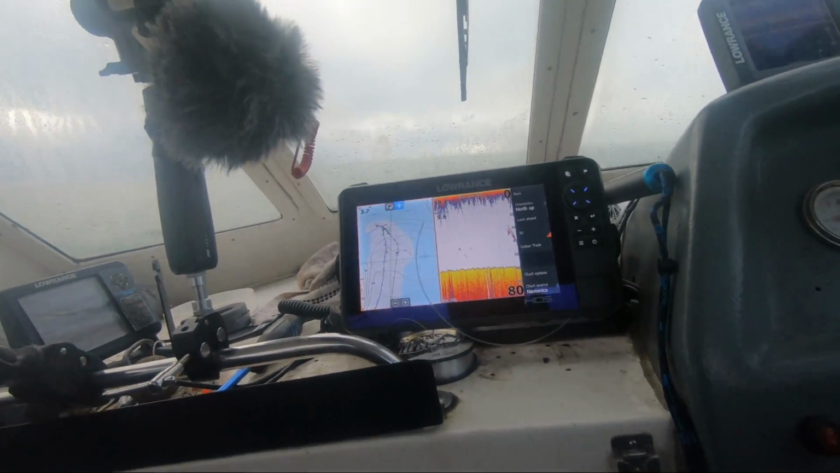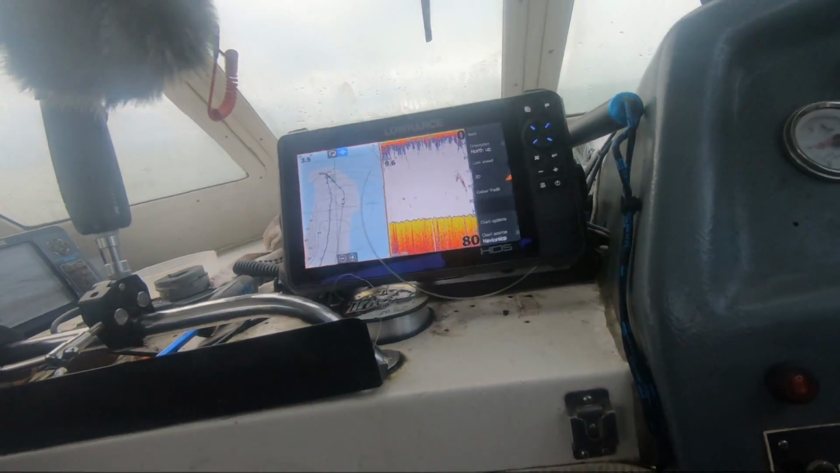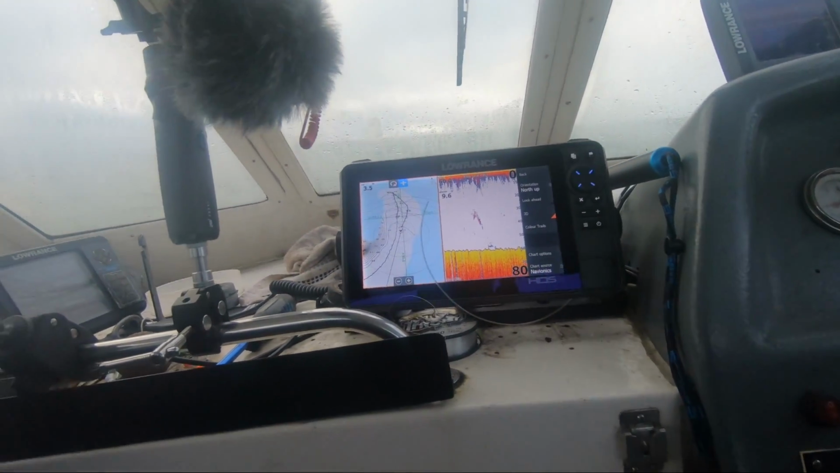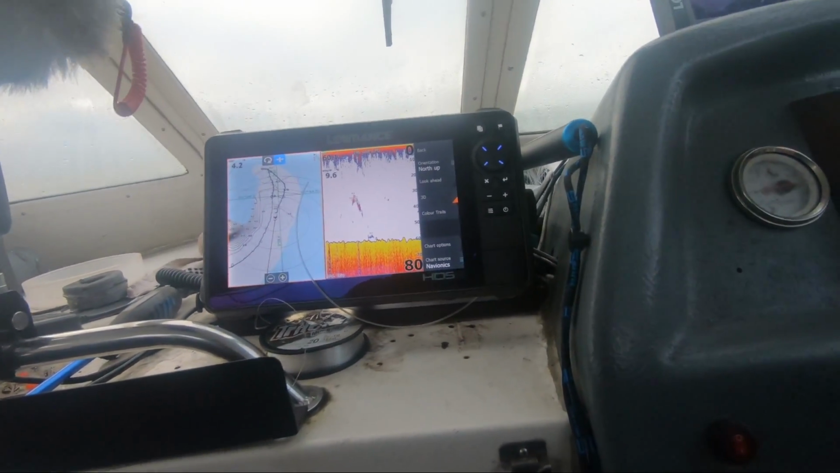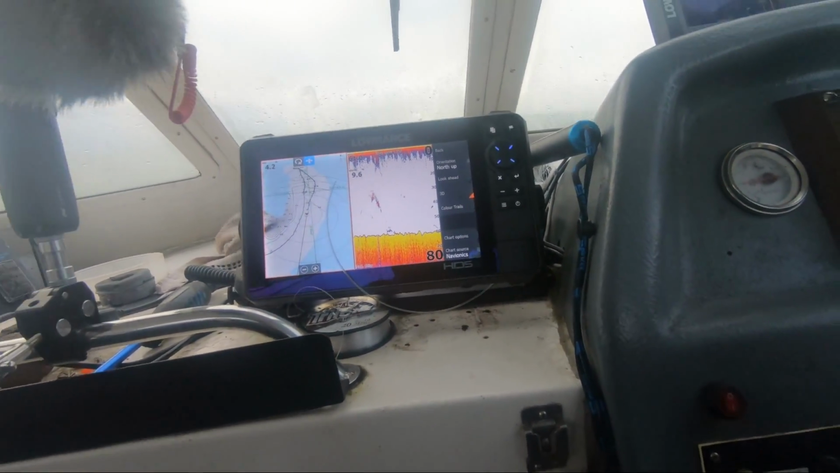There's lots and lots of fish showing up mid-water, shoals of sprats I would imagine. We'll give it a couple of goes drifting. We might find that it's not possible to do, in which case we'll think about dropping the anchor and see what happens. Again, might not be easy to anchor on the wreck with the wind against the tide like this. Might just have to go and find a bit of rough ground and anchor on that.